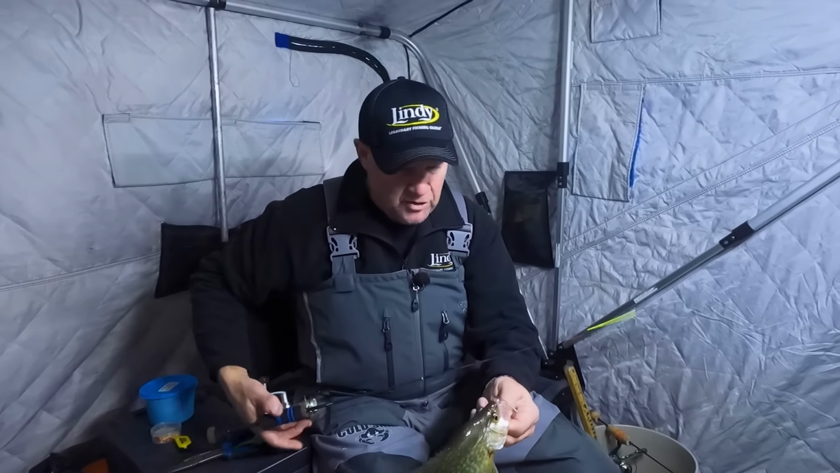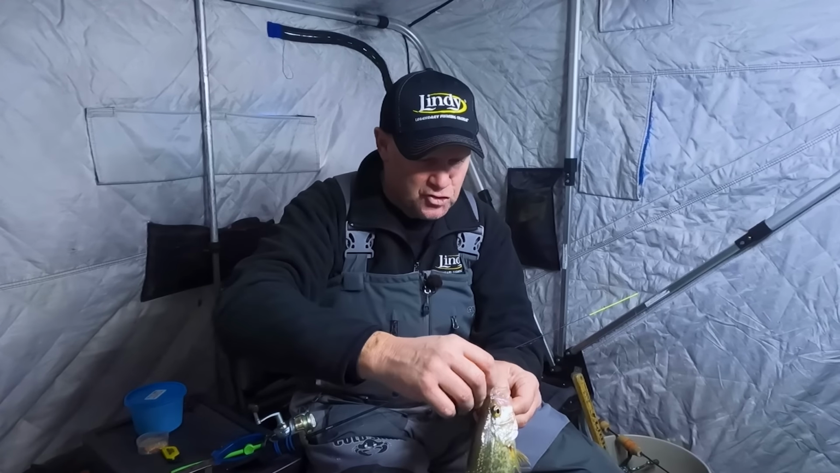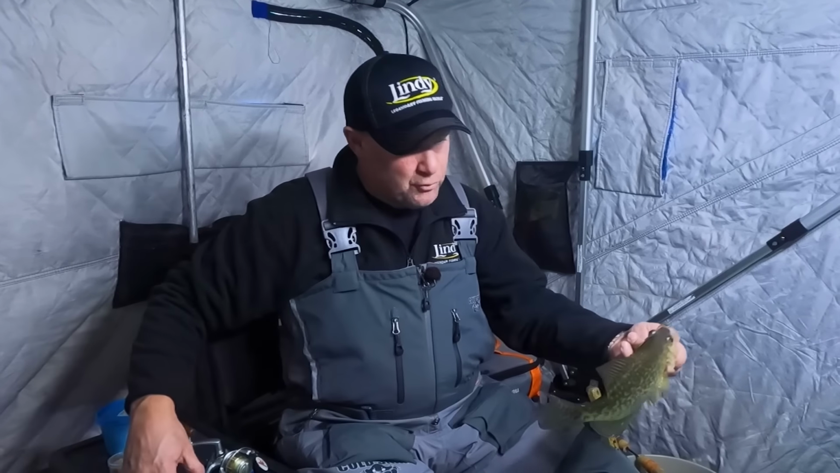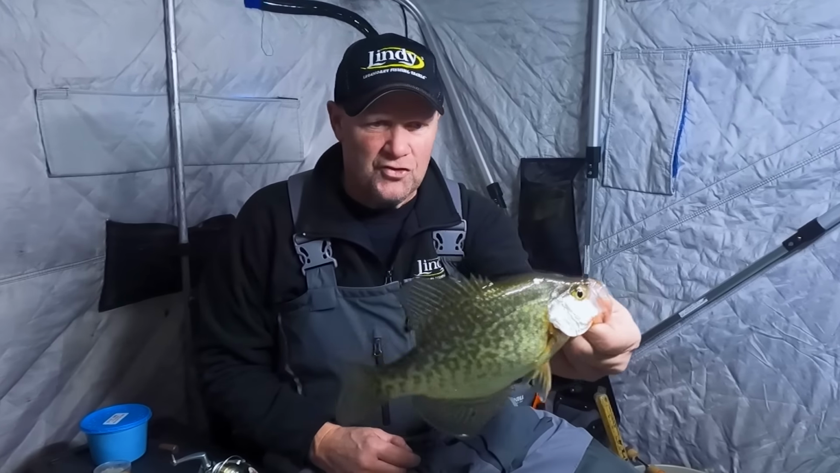Fishing pretty deep water today, so you know what? We're going to keep the fish we catch, because when it comes down to it, most of these fish aren't going to make it if we let them go, but it's a great 10-inch fish to start our day.